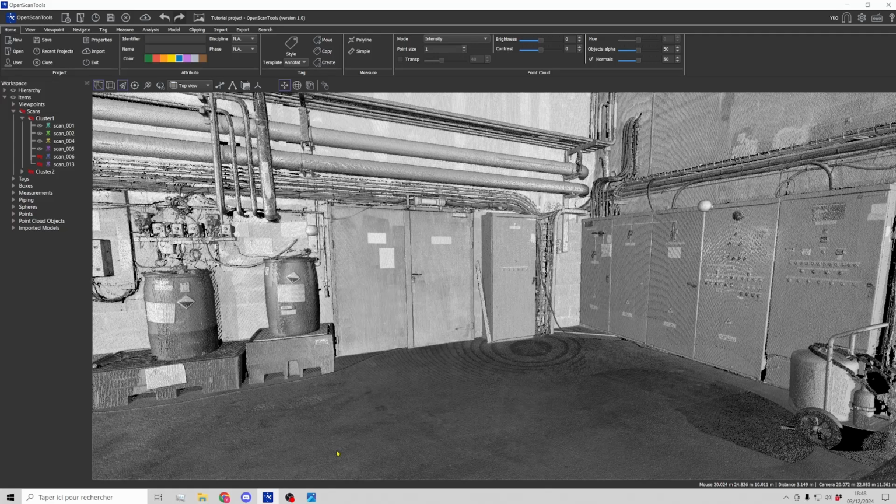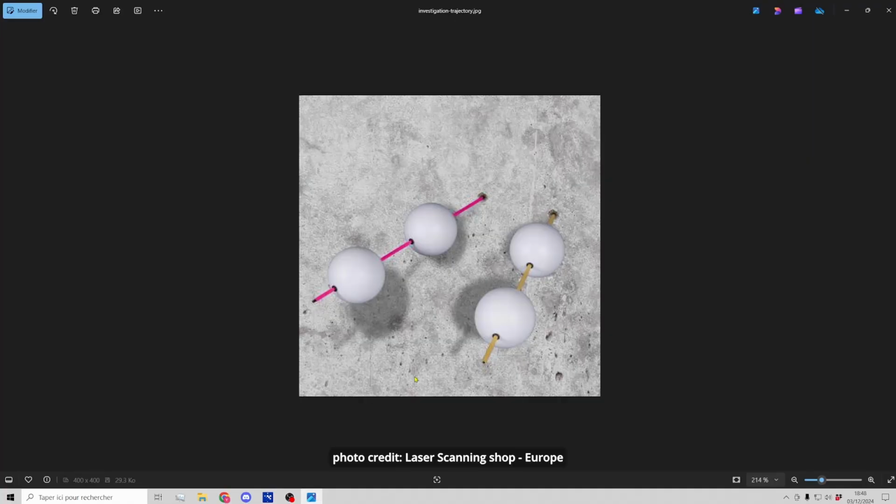Hi everyone, today I'm going to show you the trajectory feature in OpenScanTools. Crime scene investigation companies use this type of accessory to determine bullet trajectories. It consists of a rod and two spheres. By detecting the center of these spheres, a straight line representing the trajectory can be determined.